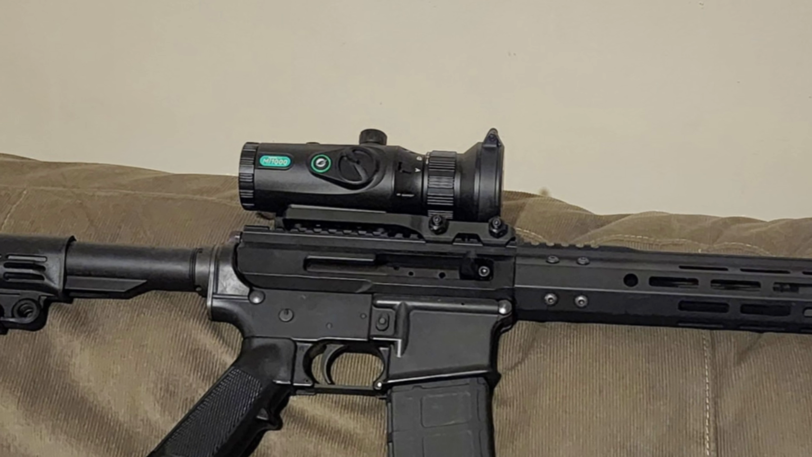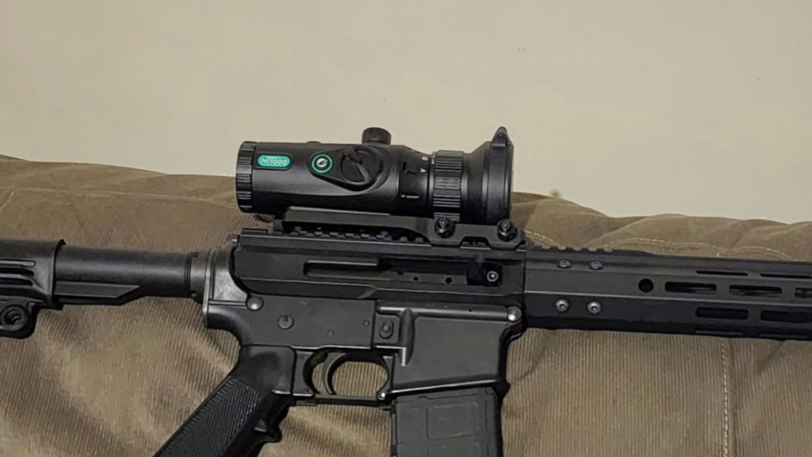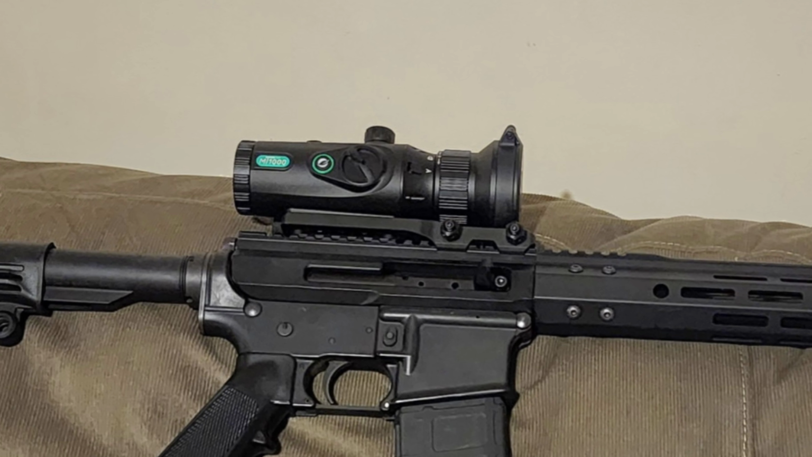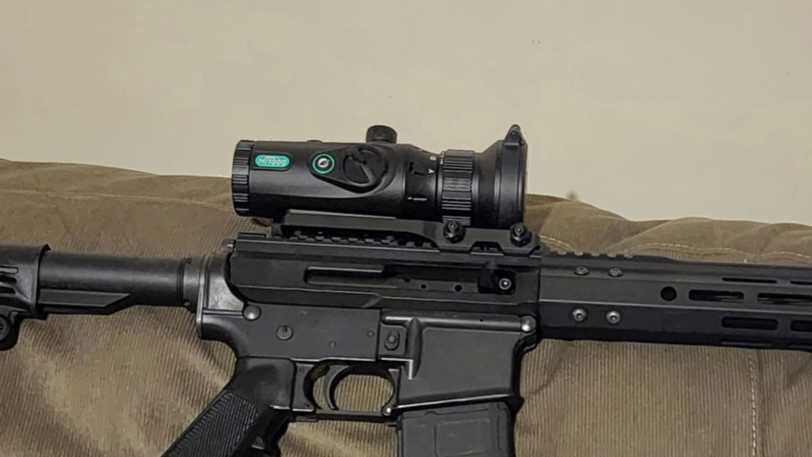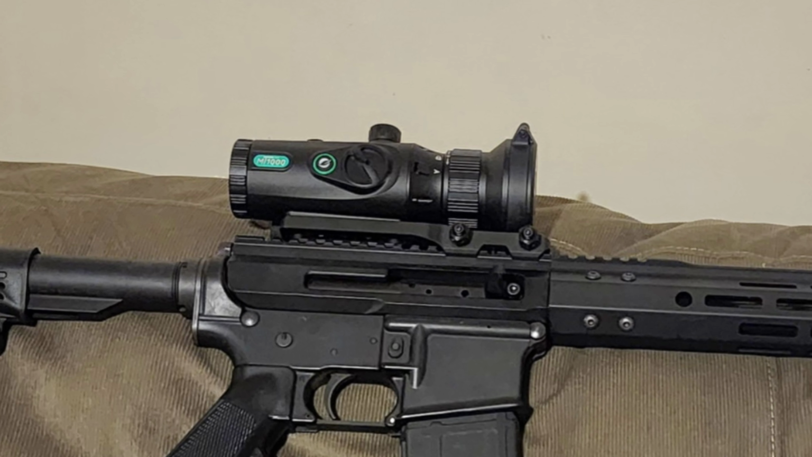This one is also a 60 hertz refresh rate, which is actually adjustable. You can go 60, 50, or 30 for power saving or whatever. But that refresh rate's going to help you out there as well, especially under movement, keeping it clear and crisp. So a lot of the other ones, the refresh rate isn't that good.